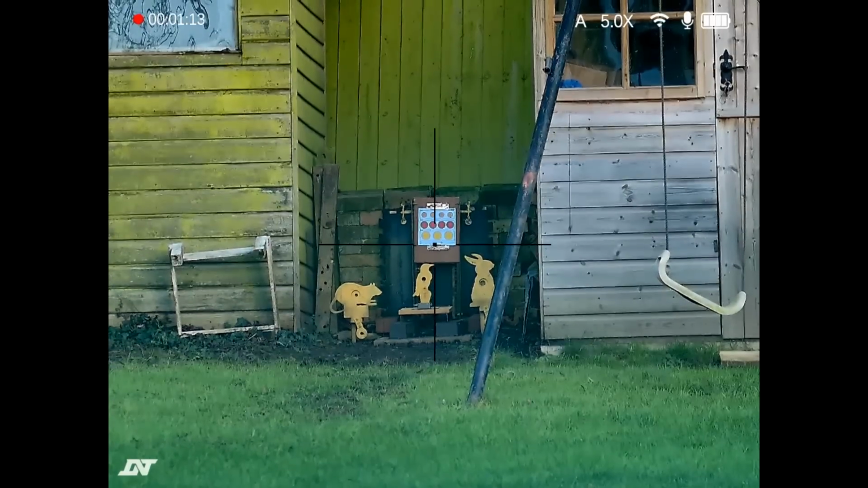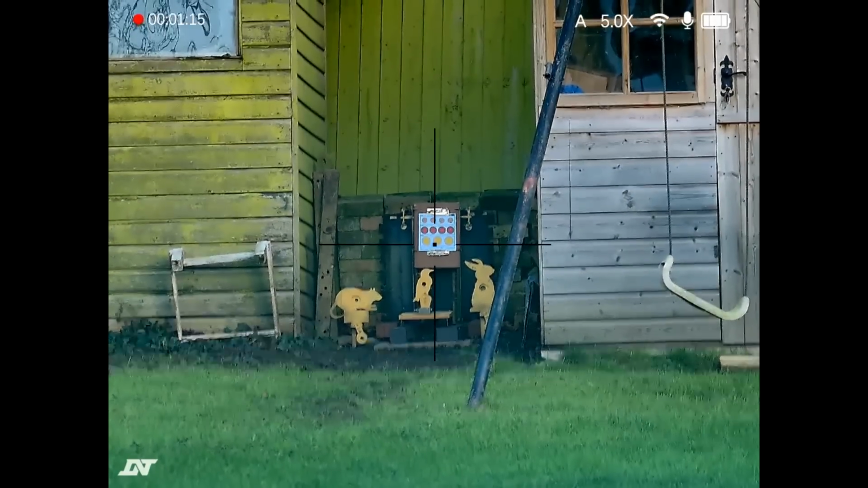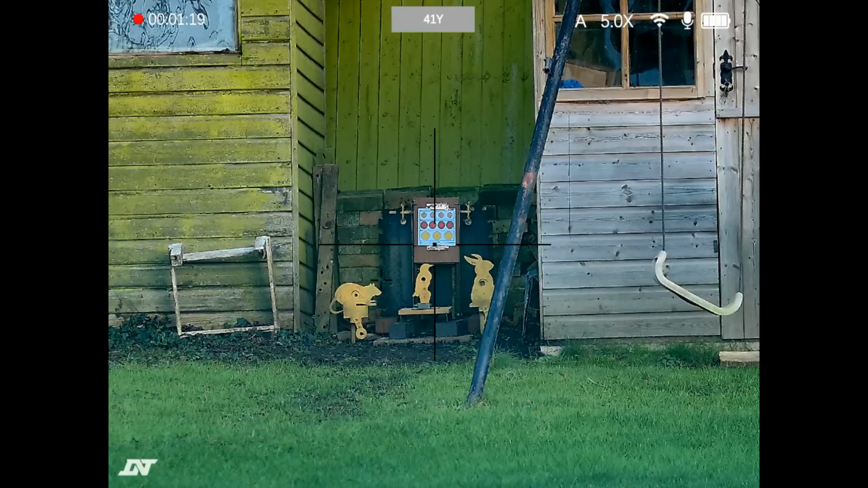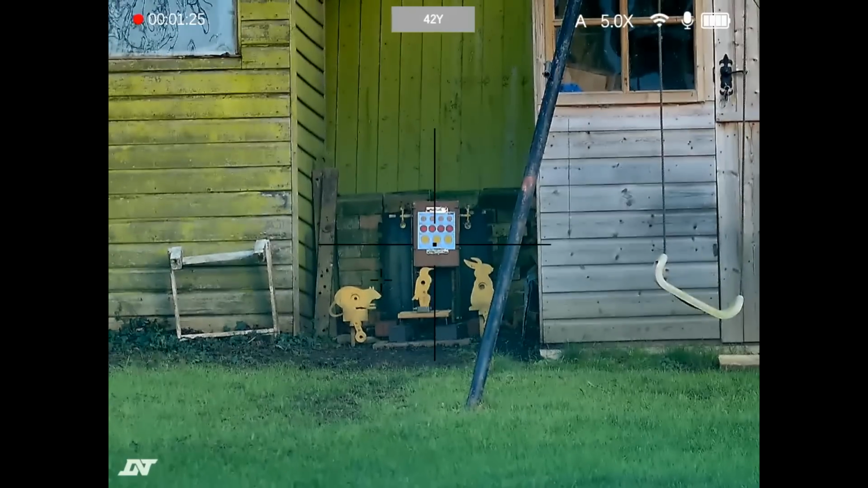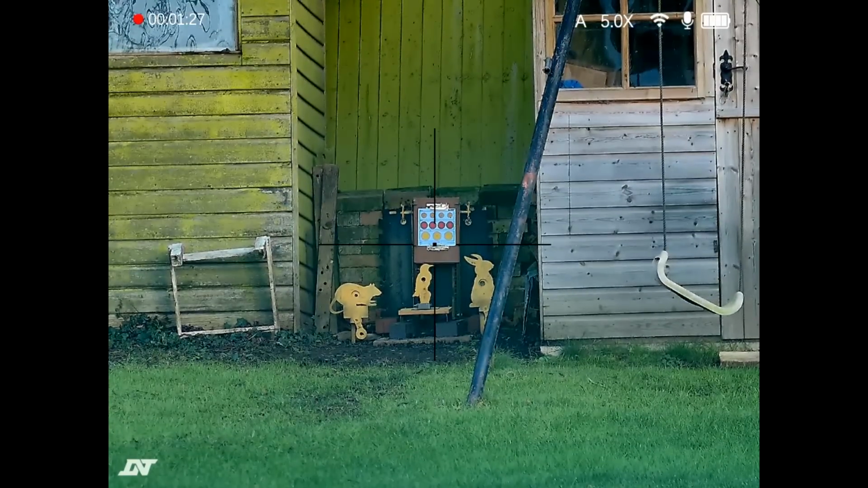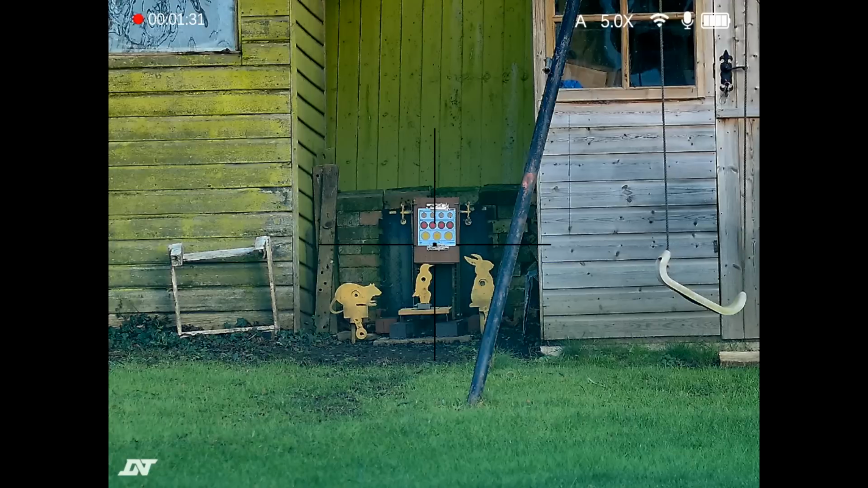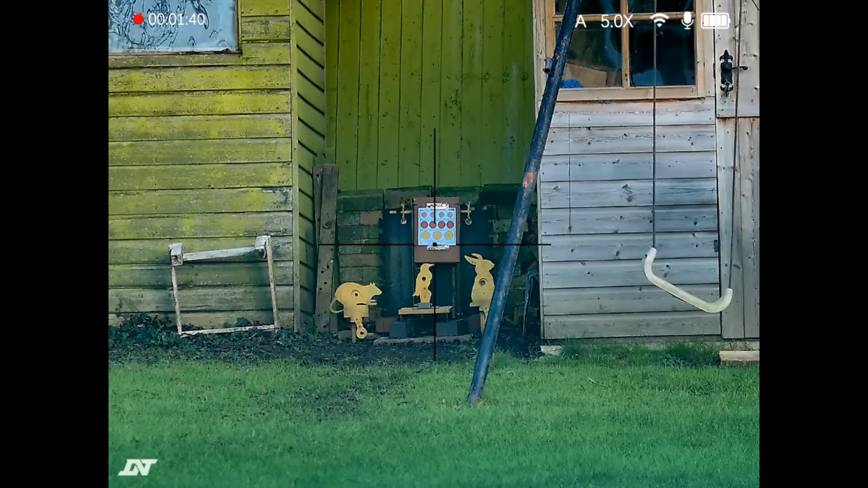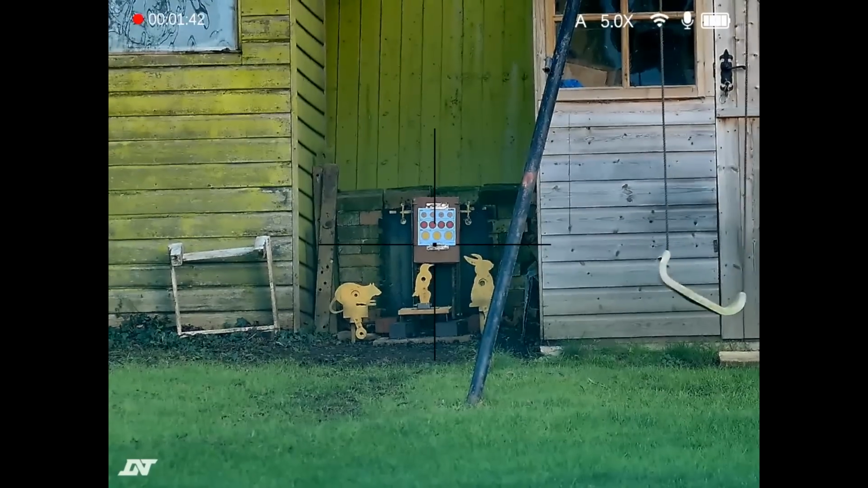So first off, let's check the magnification then. Oh no, I'll tell you what we'll do first. We'll check the range. So I'm just going to hit the LOF button, laser rangefinder button, and you can see that's ranging us at the top of the screen there. It's telling us we're at 41 yards. So this is the view at 5 times minimum magnification at just over 40 yards. So you can see the depth of field is quite limited even at this low magnification.